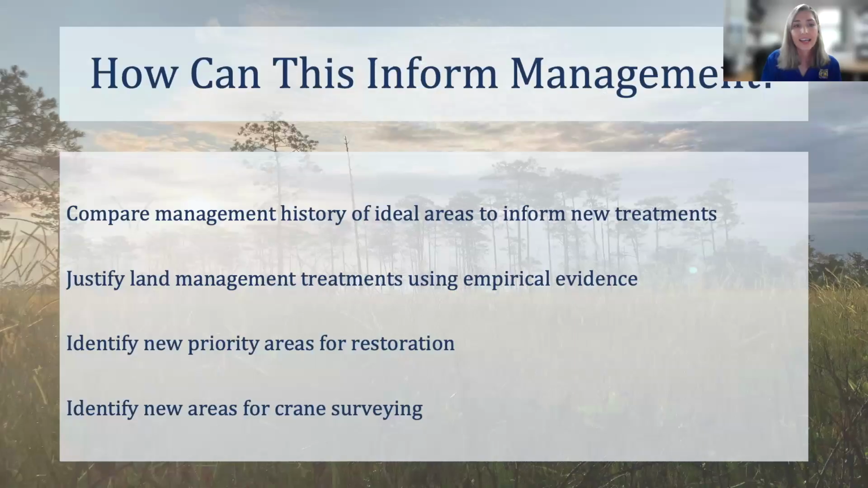So this data can be used to identify the most suitable units of the refuge and then replicate the treatment history from those suitable units on less suitable areas. They can be used to provide evidence for why different restoration and treatments are necessary, should less informed individuals question the techniques. It can also be used for identifying areas for restoration.